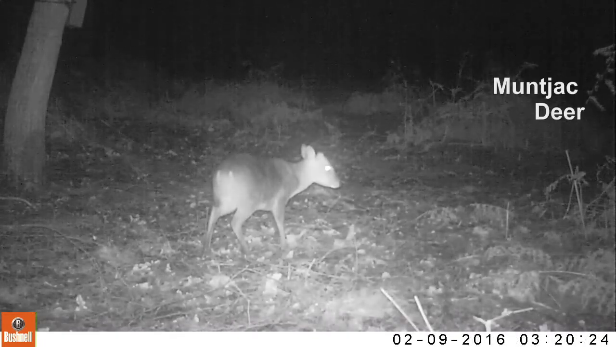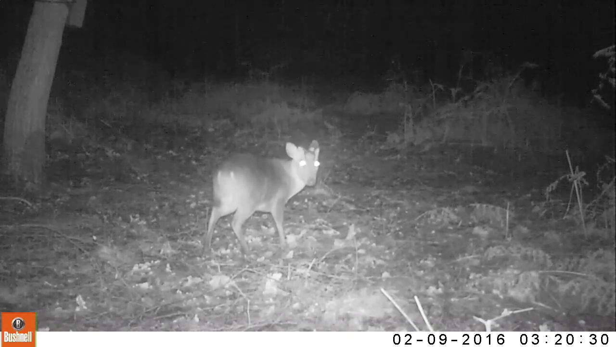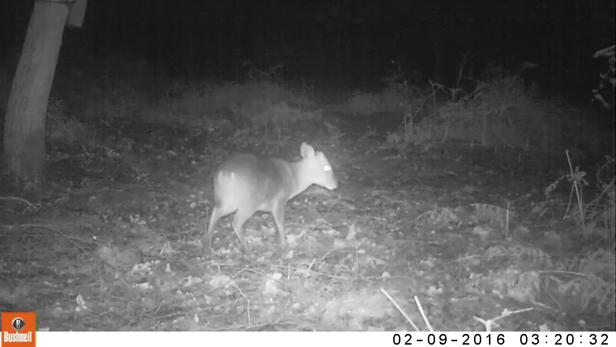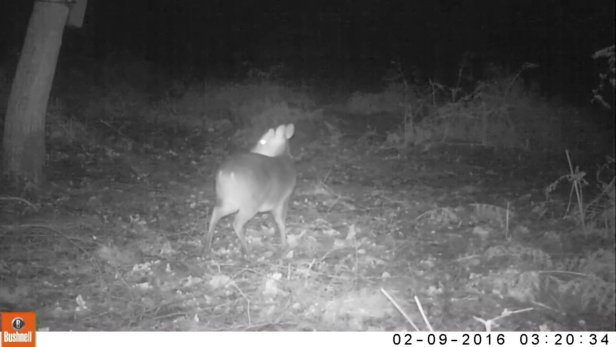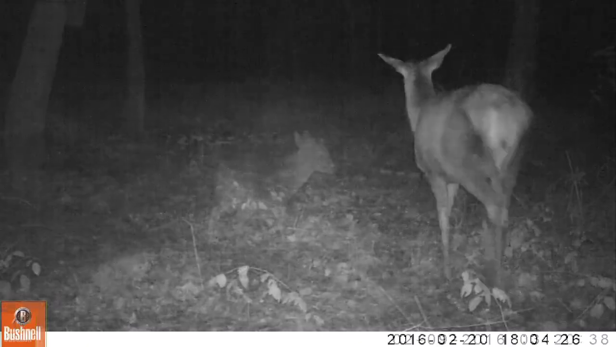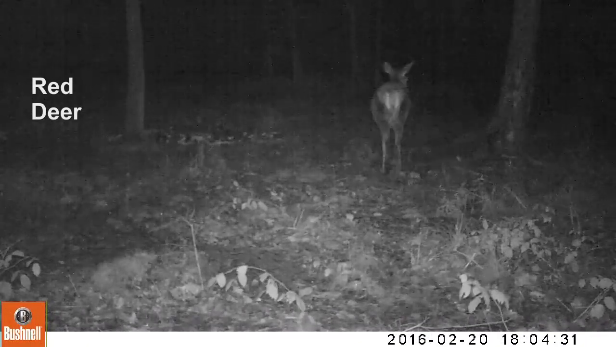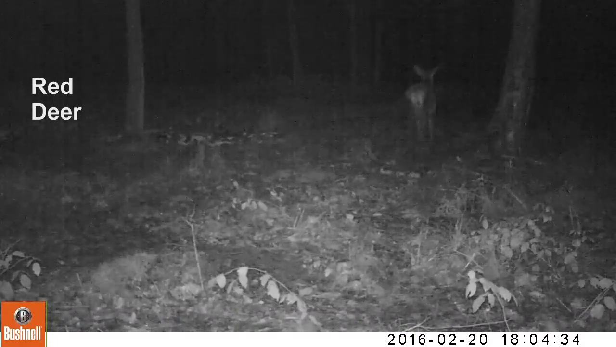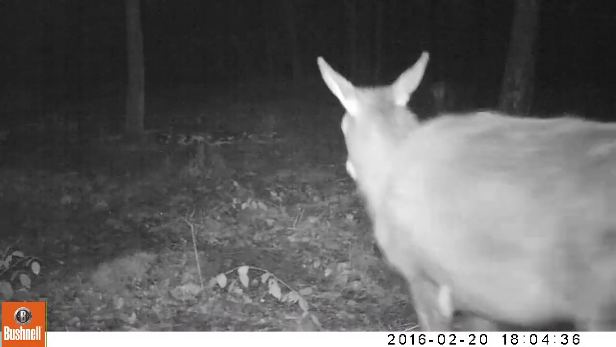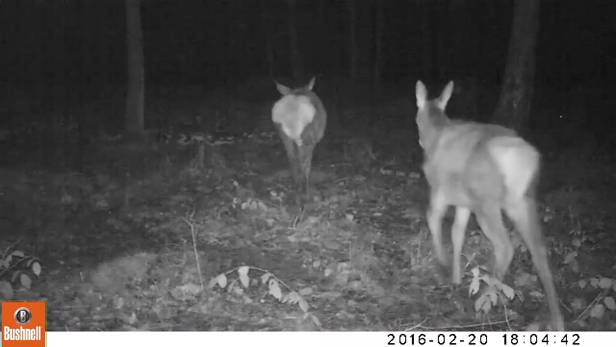In total, we were able to record 3 different subspecies of deer. This is the muntjac deer, not native to the UK. Red deer is one of only 2 deer subspecies which are native to the UK. The other deer subspecies native is the roe deer.